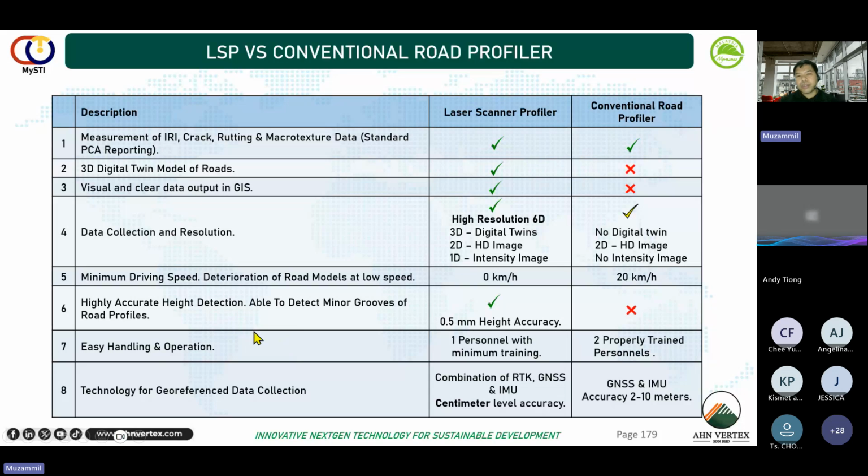In terms of easily handling height accuracy, as I said, the Z accuracy of LSP is 0.5 millimeter accuracy. I'm not sure about the road profiler. Easy handling operation, as I know, I was informed by the MLP or the profiler company that there were at least 2 or 3 properly trained personnel. But for LSP, it's so easy that even someone who doesn't know how to do the survey, you just need to know how to drive. You go into the car, you just press the start button for survey, and you collect the data, and then you press stop at the end.